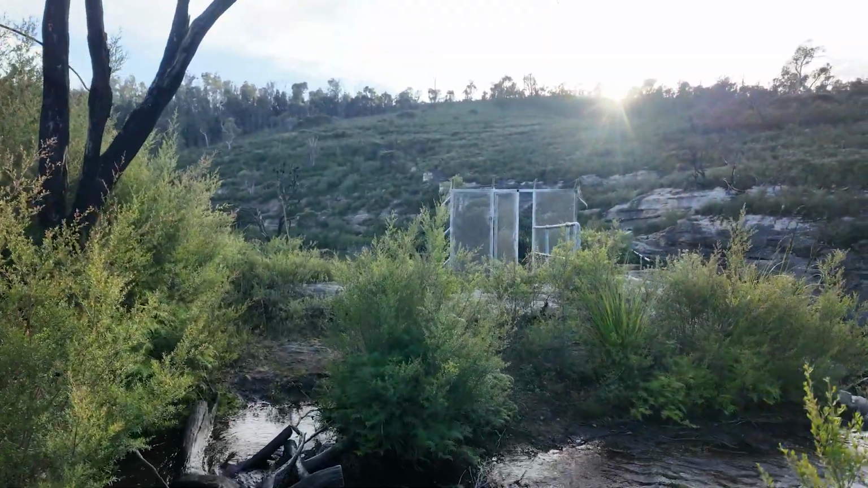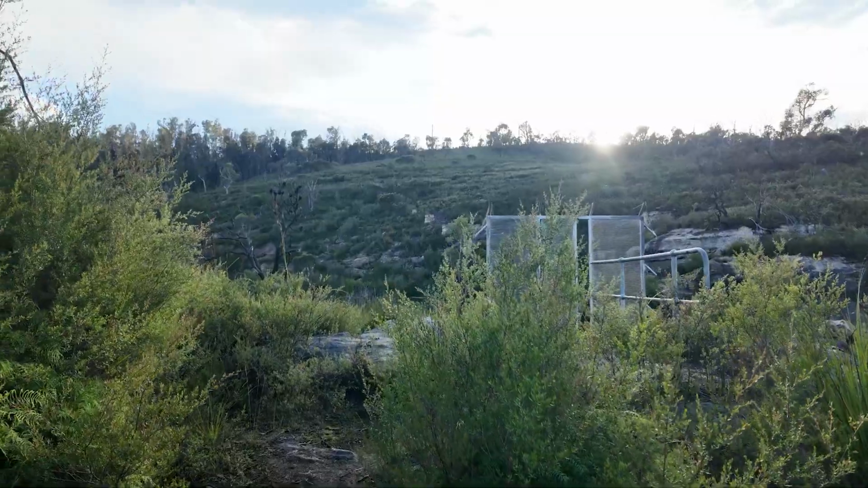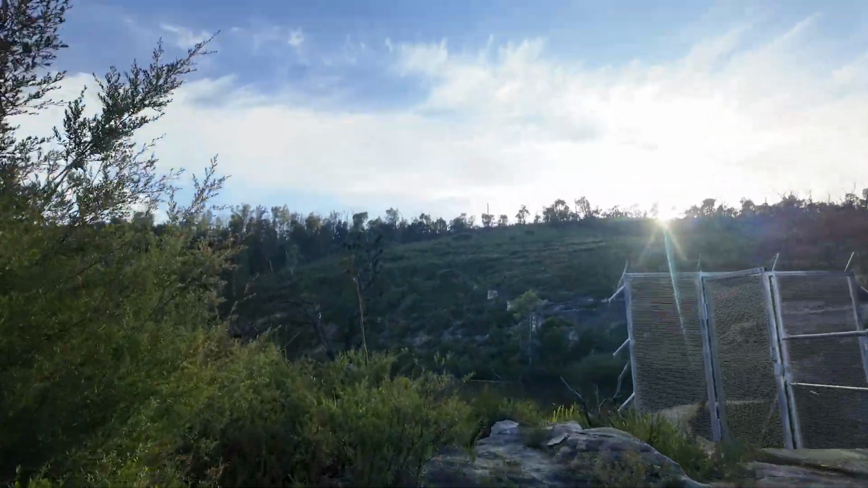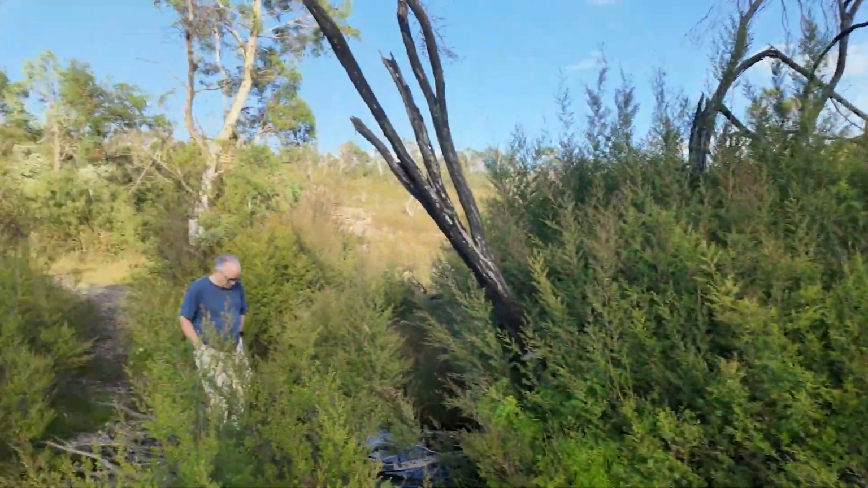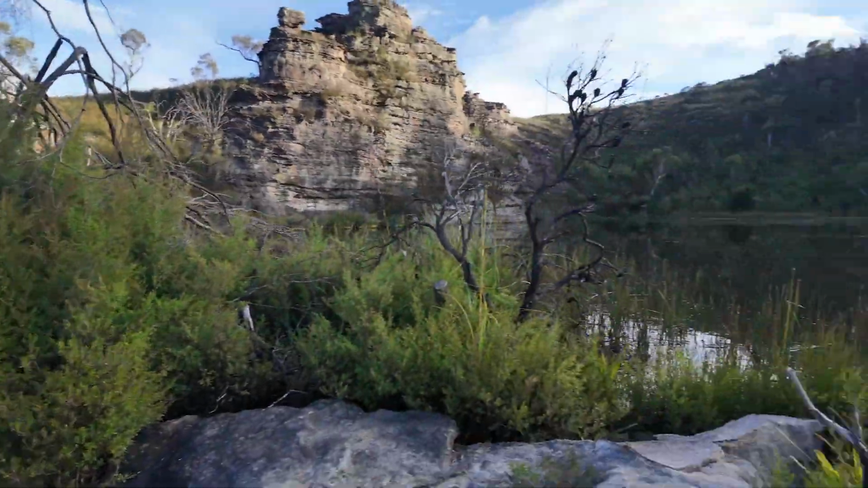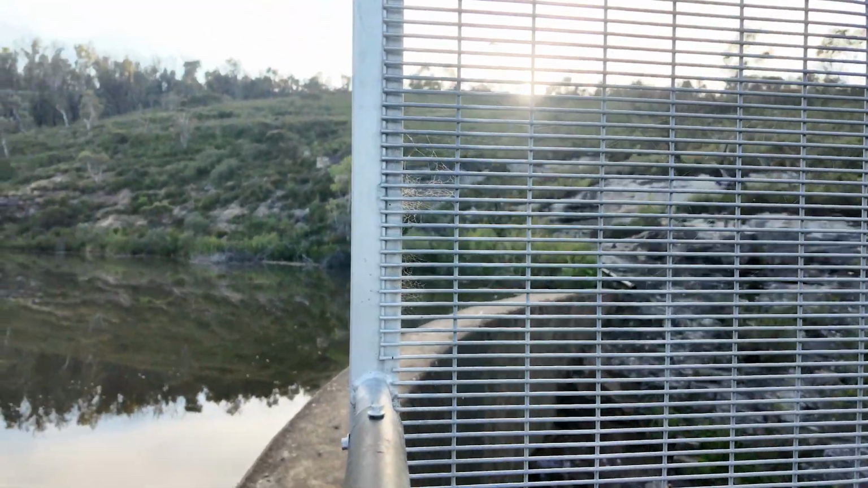What could go wrong? That's where the little waterfall is. Gonna get wet boots.